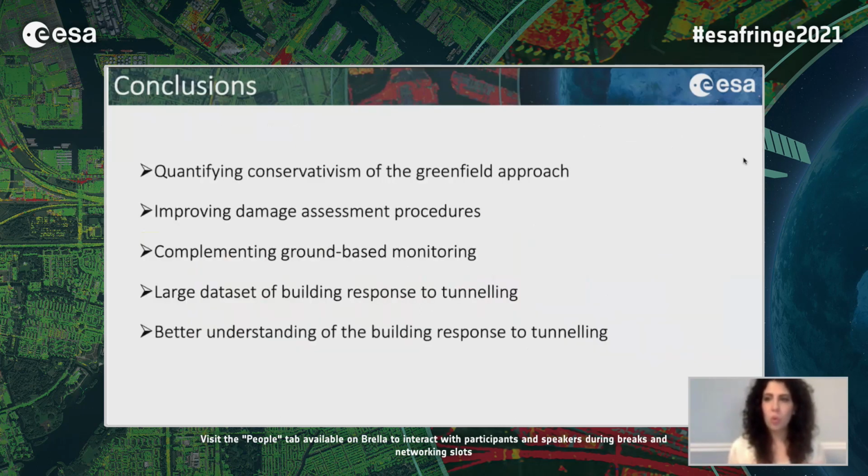So in addition to having quantified the conservatism of the greenfield approach, we demonstrated that this method can actually be used to improve the damage assessment procedure, and we showed how InSAR deformation measurement could be used to complement ground-based monitoring instruments to assess the damage of buildings.